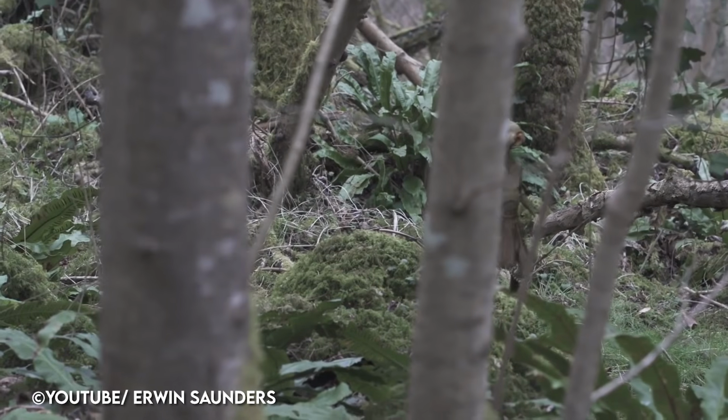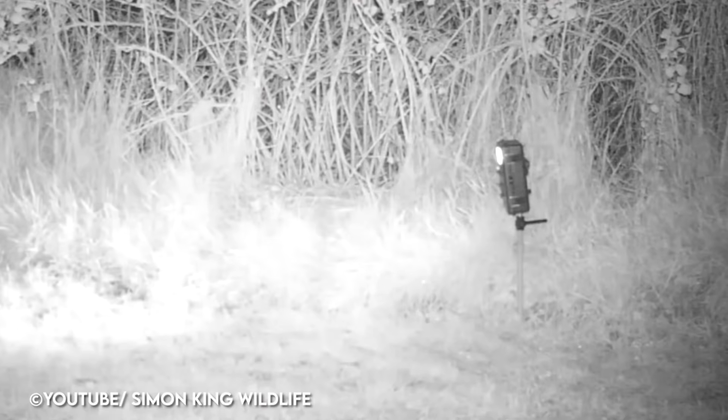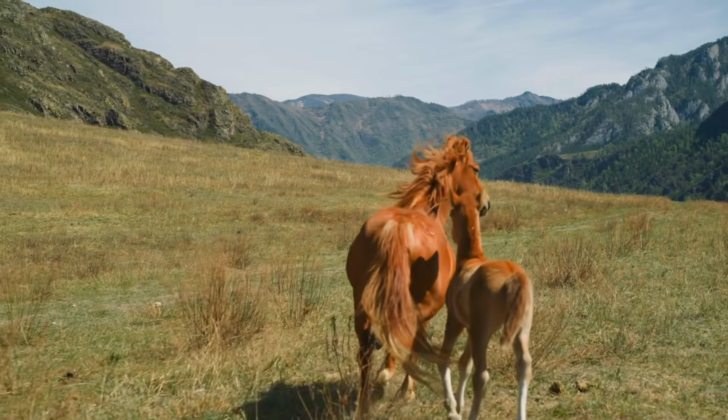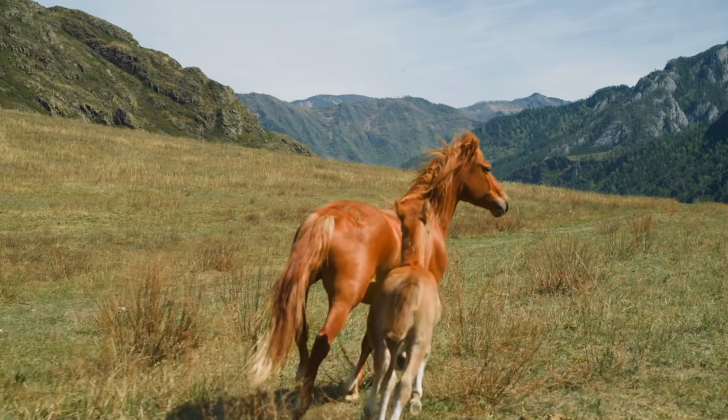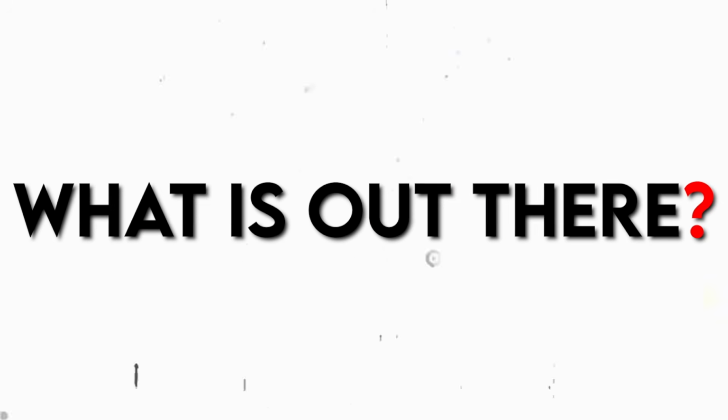It seems the only way to find out what's out there is to rig up a trail cam and take a look. Sometimes the camera just captures cute animals hanging out in the woods. Other times, horrifying and unexplainable things are captured. The biggest question still is, what is out there?